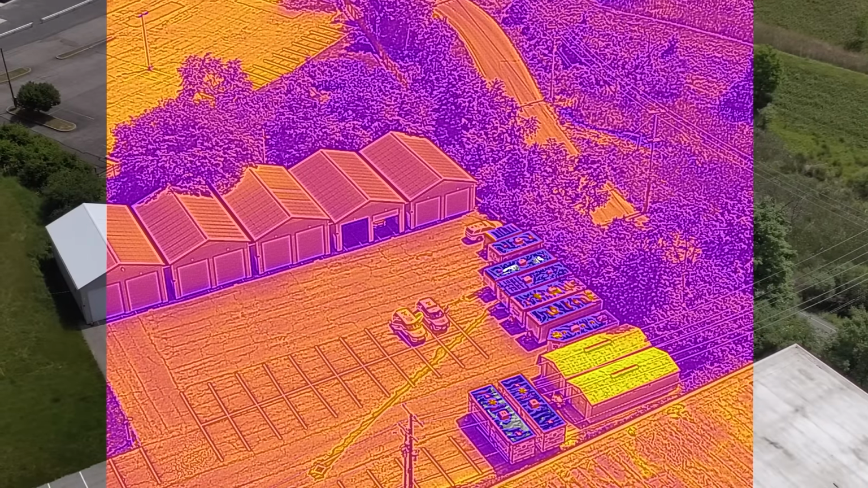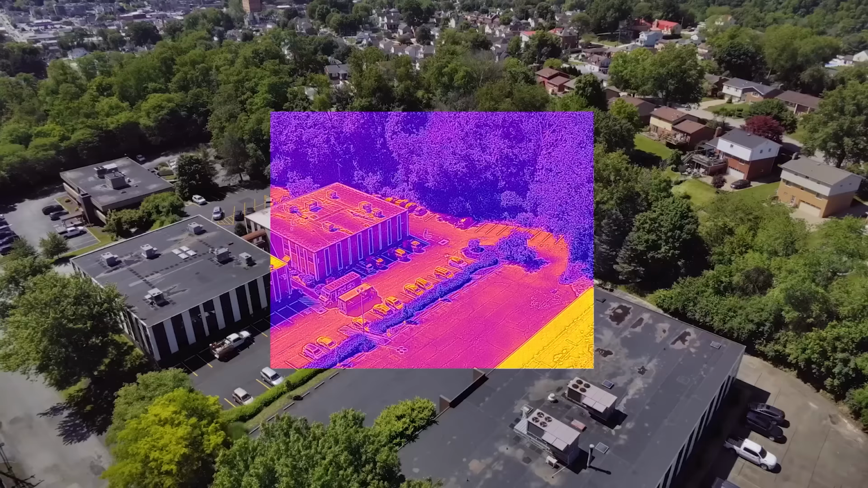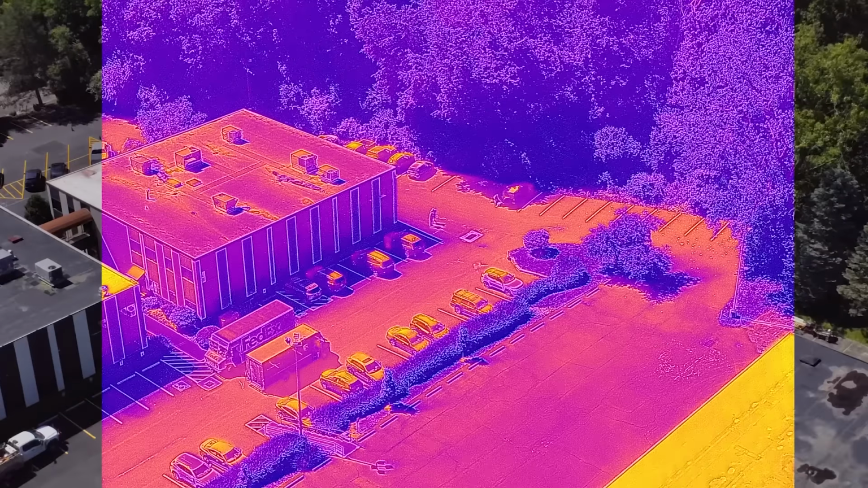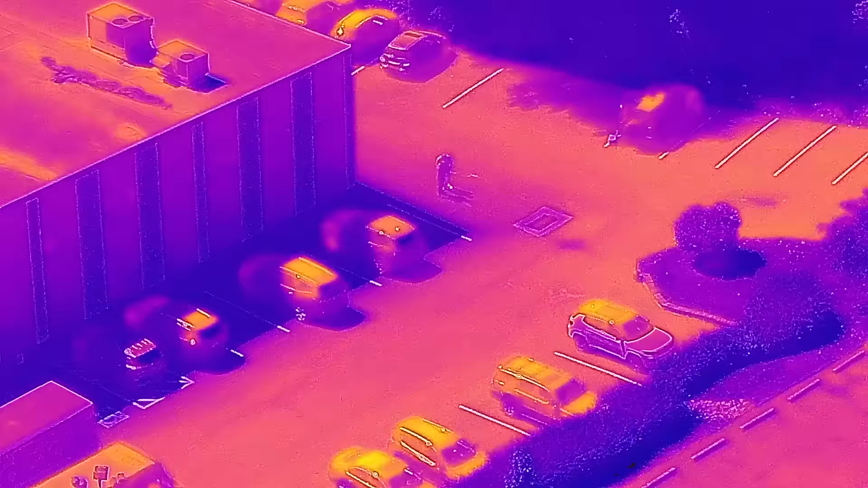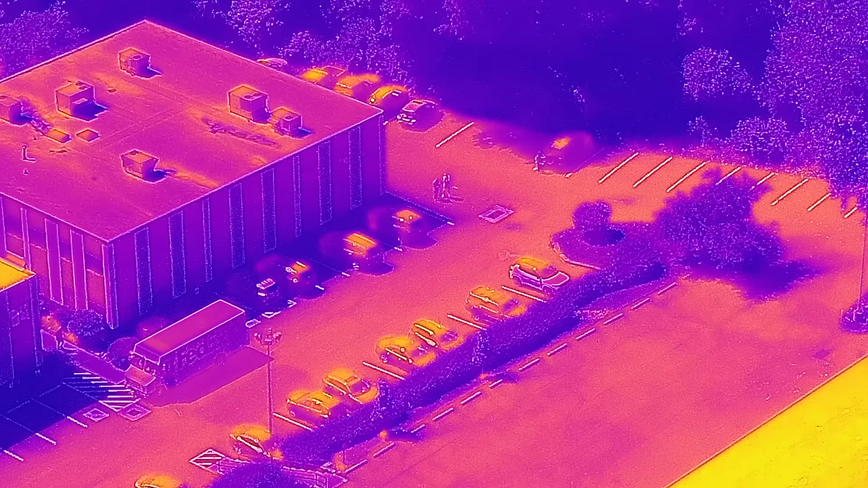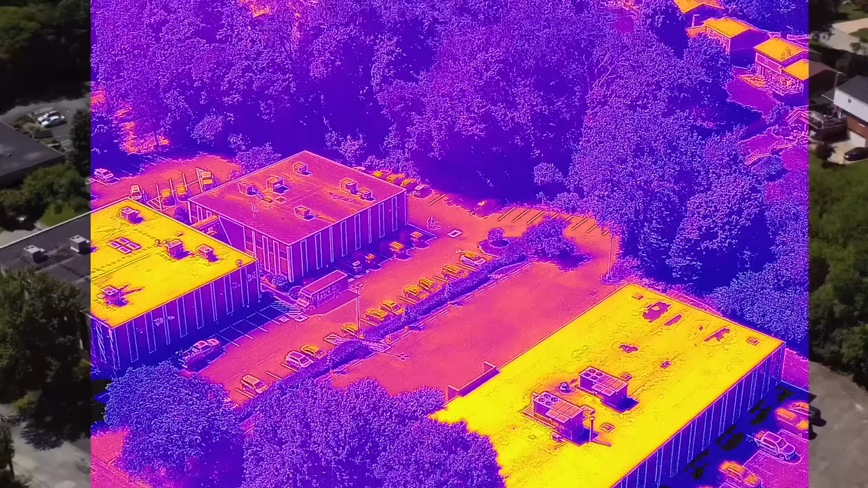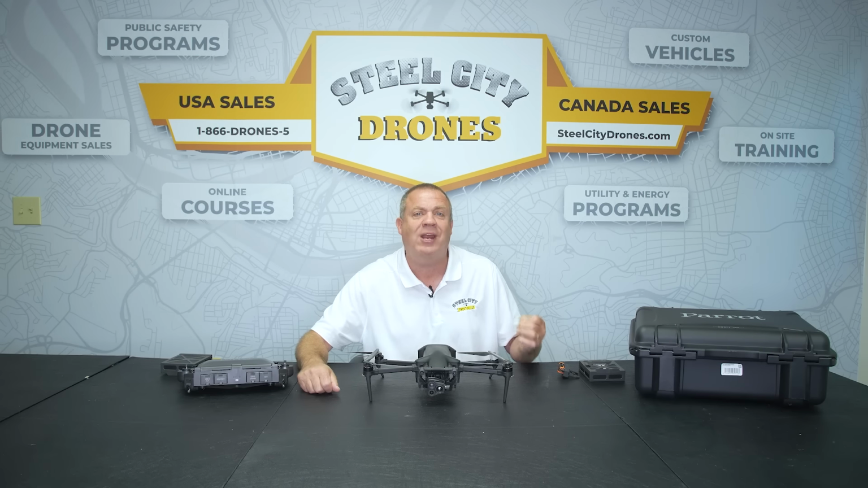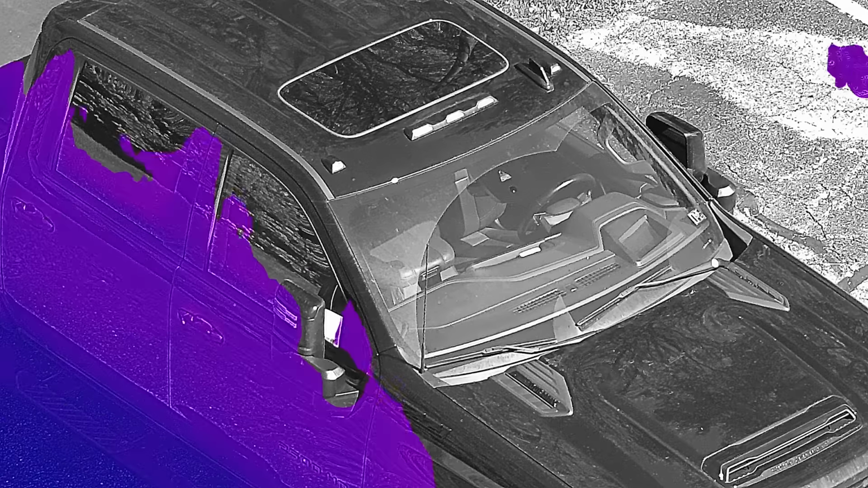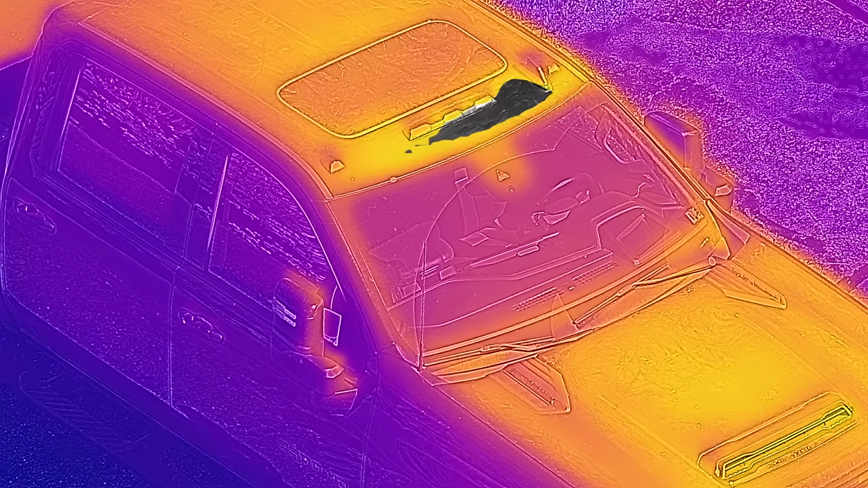It also really helps when we have to start zooming in, where that digital zoom is going to start pixelating a little bit and it's going to be a little less clear. That overlay really helps with that. And that overlay even helps us to be able to see, say, graphics and signage on vehicles, etc. So it really kind of helps take things to the next level, especially at nighttime where you're not going to be able to read that on the traditional RGB side necessarily. We also have the ability to control how much color palette is actually in the image.